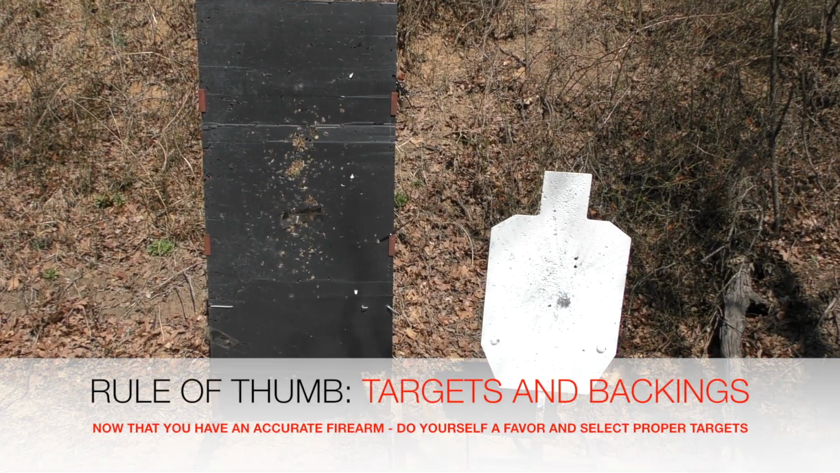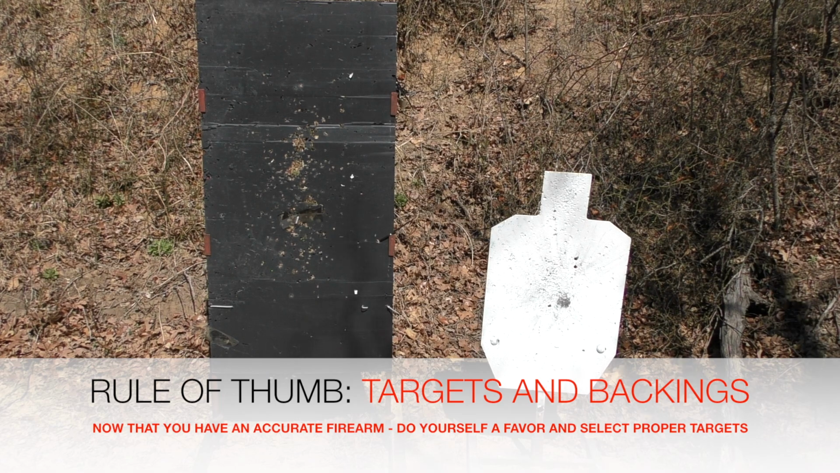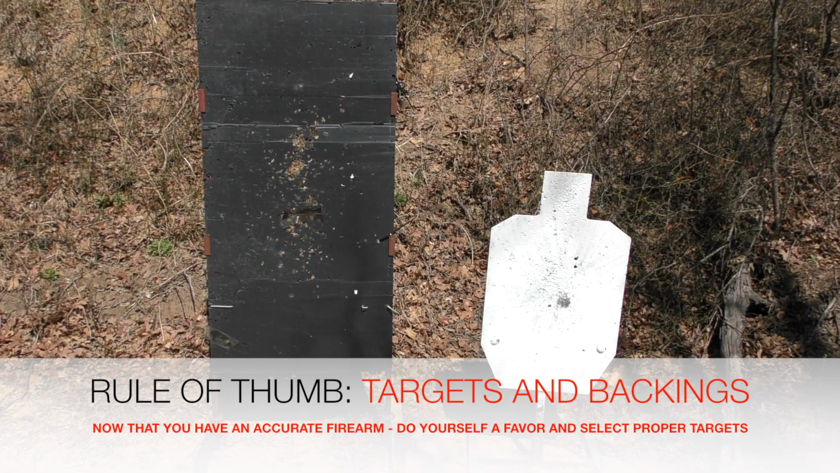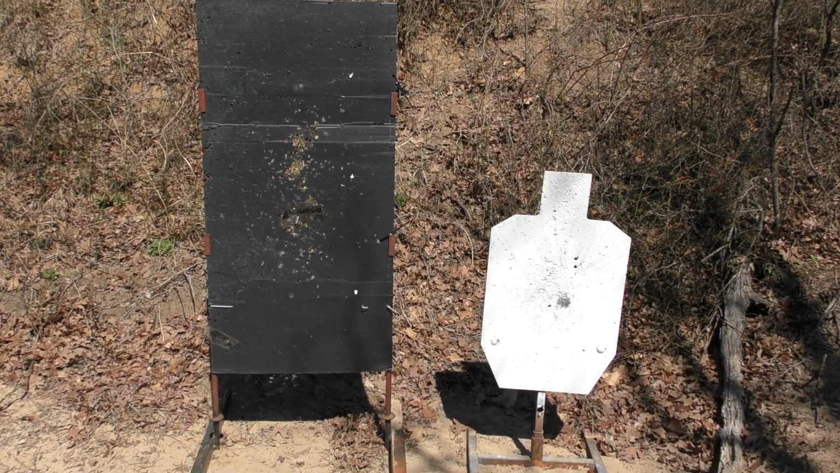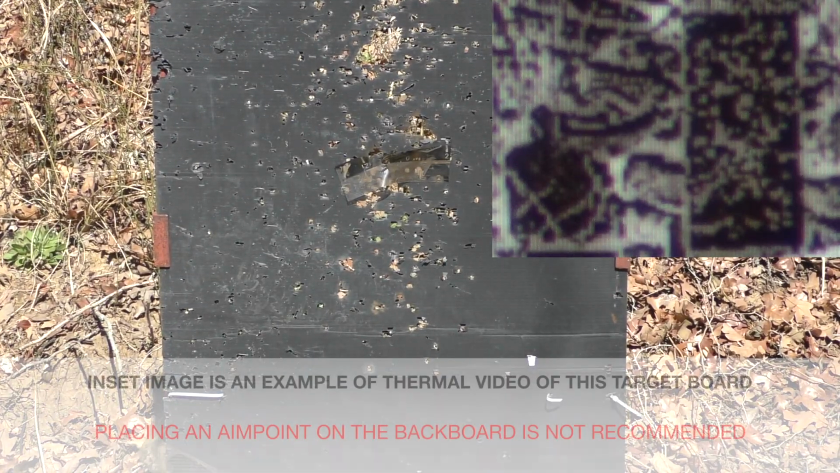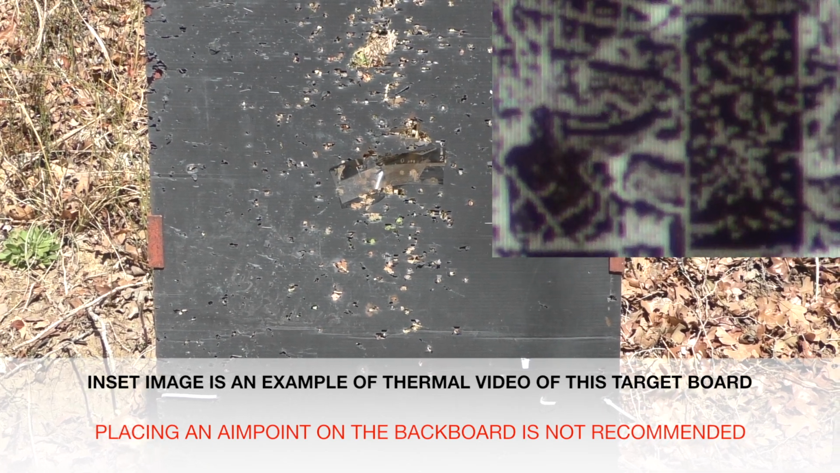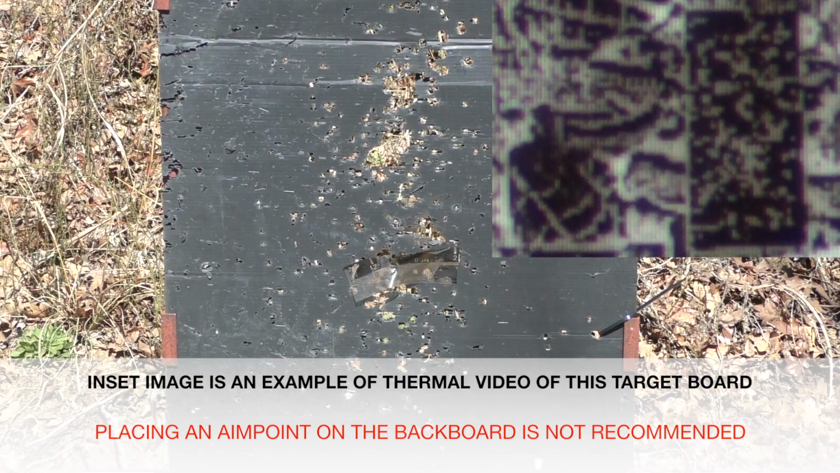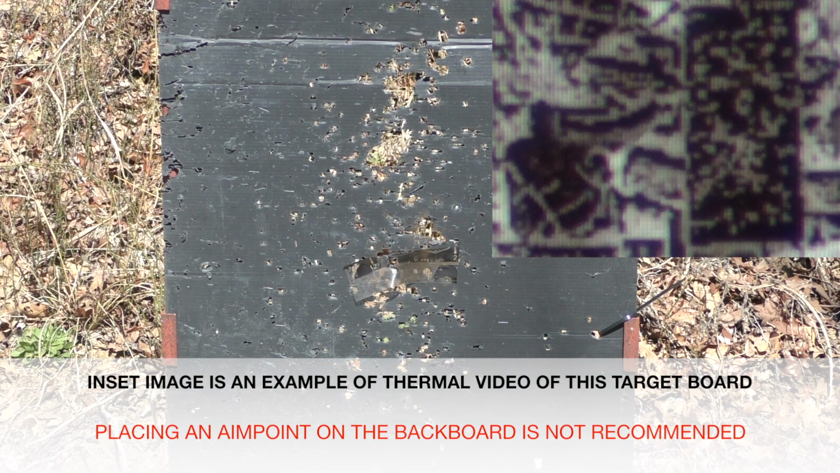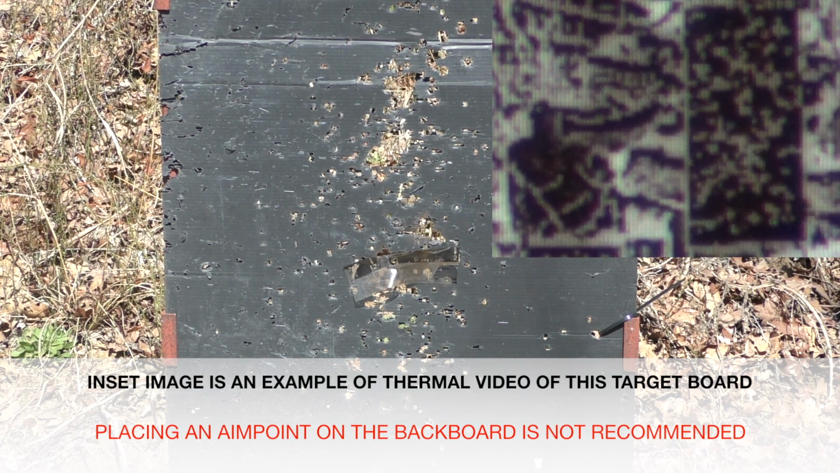Alright, the next rule of thumb for zeroing a Hogster Stimulus is your target selection. I know a lot of guys that use ranges that are existing on their property. That's the logical thing to do, and as such, you'll see on this range that we have targets that are well used. Here on the left, this target base would not be a good option to utilize for zeroing a thermal weapon, because every one of those holes is going to allow a thermal variance to occur. When you look at this backboard through a thermal optic, it's going to be way too busy in terms of the scope trying to render the thermal variance occurring on this media.